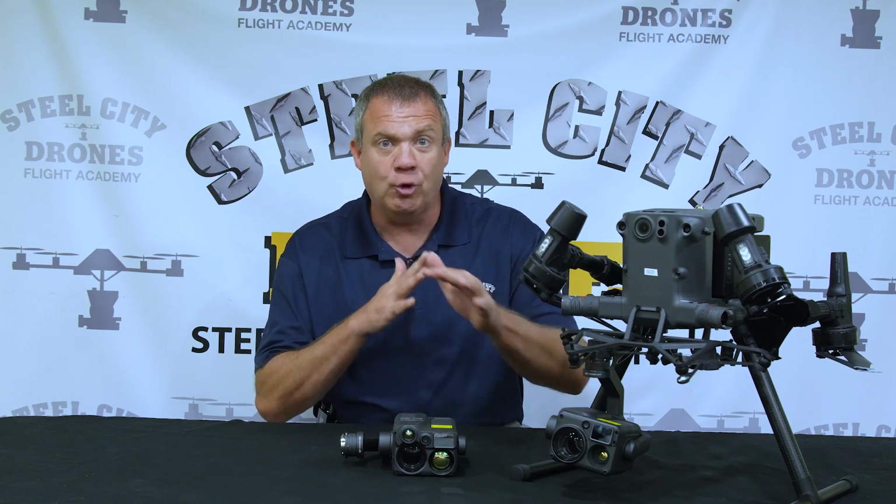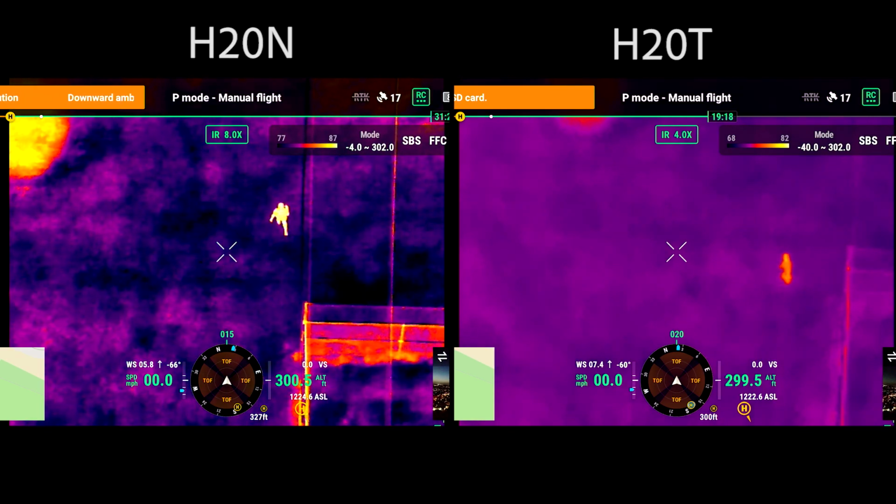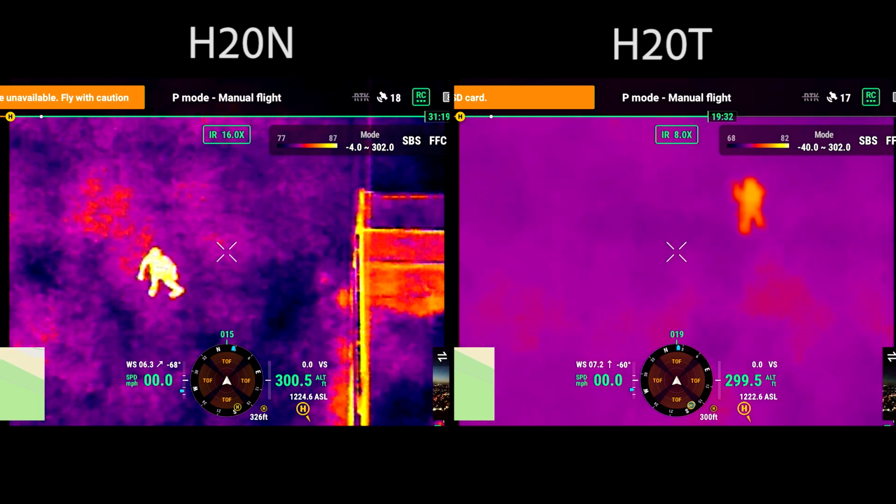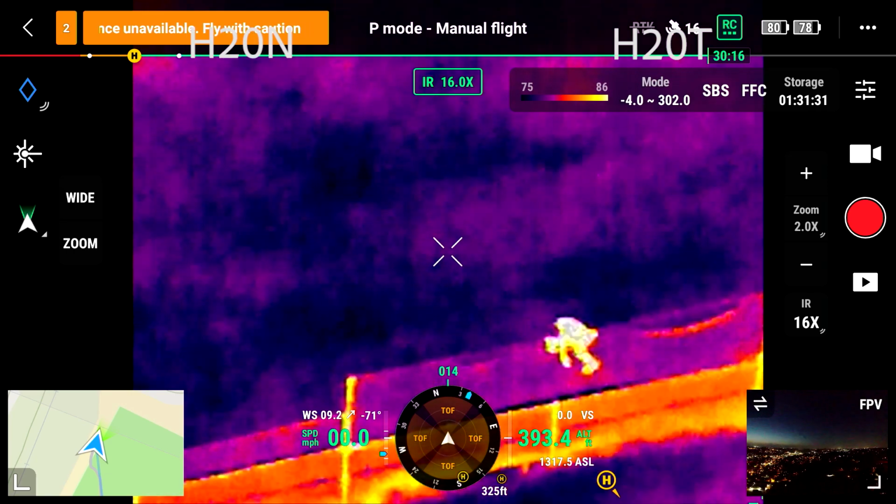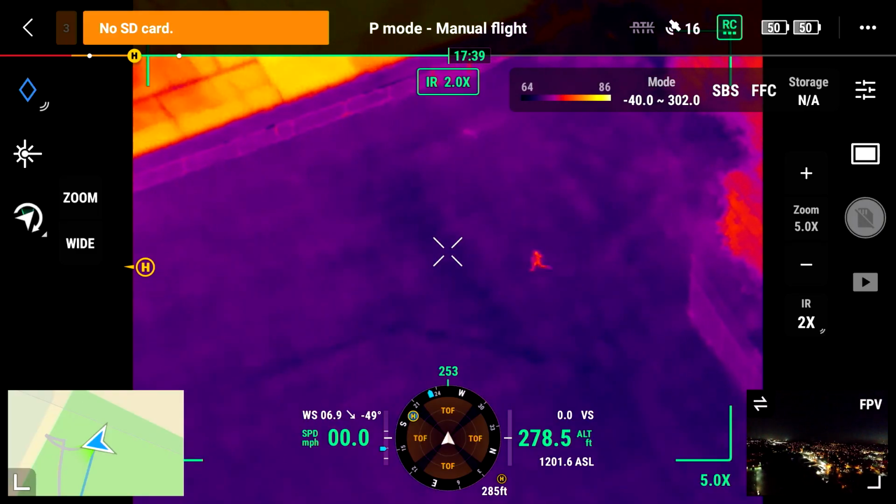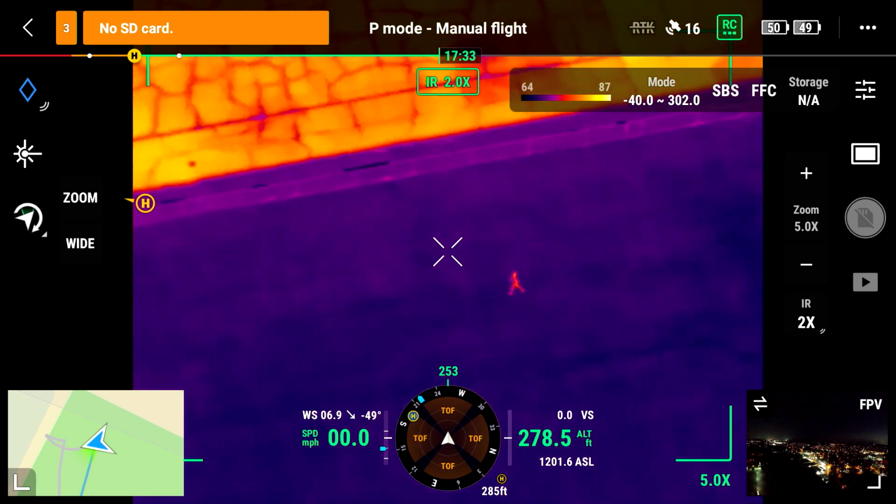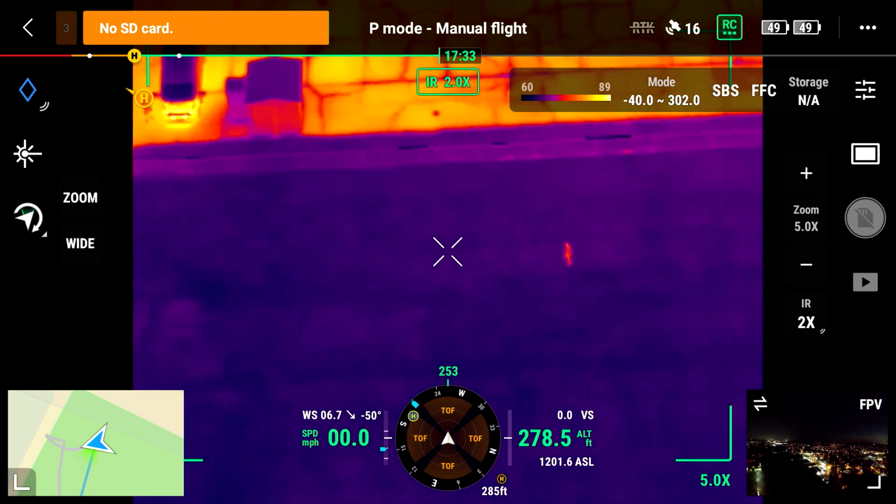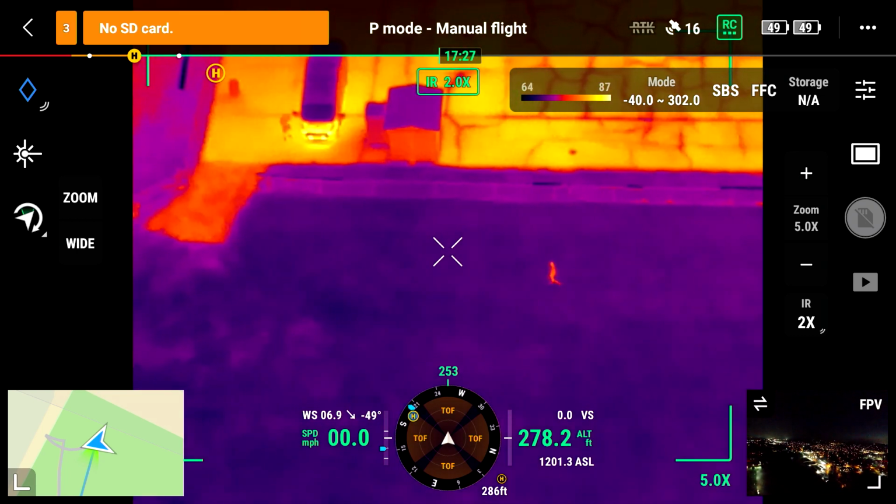and different zoom capabilities. Overall, I think that the N really starts shining around the 300-foot mark in the 4 and 8 times zoom, and we can get very decent results at 16 times zoom. But in my opinion, we can still get good results with the T version as well. I think that if we had to fly at, say, 350 feet high, we would be able to make out a person or someone moving around at nighttime for a search and rescue operation with this.